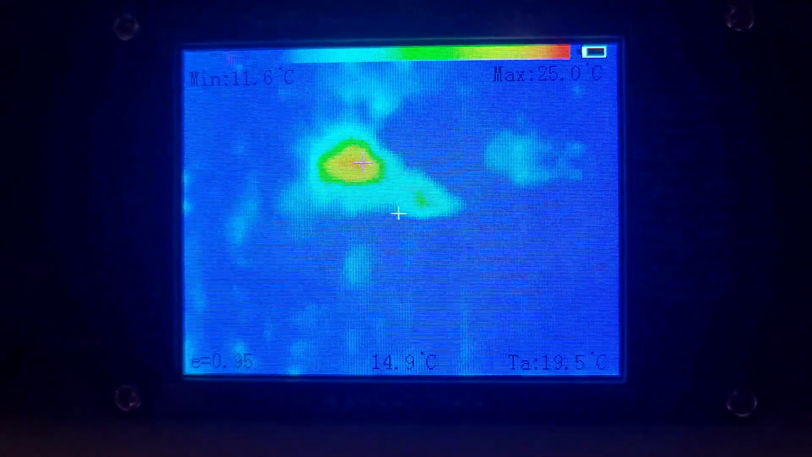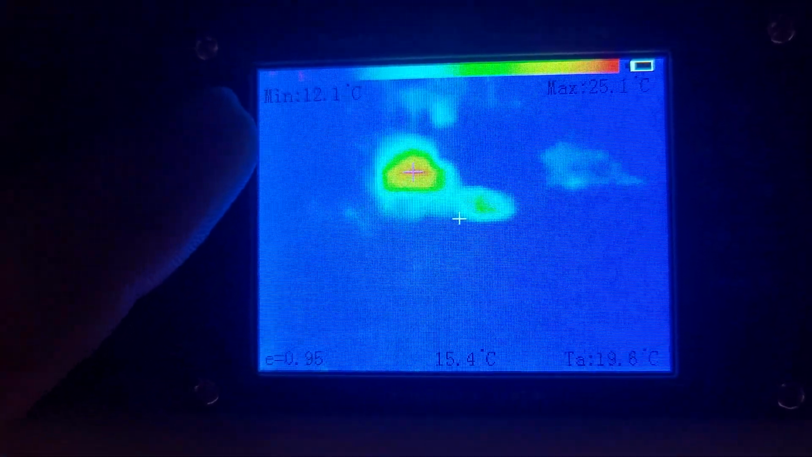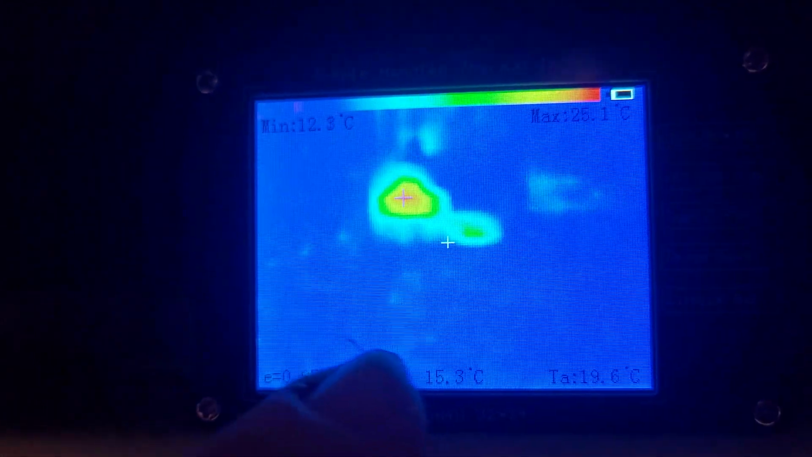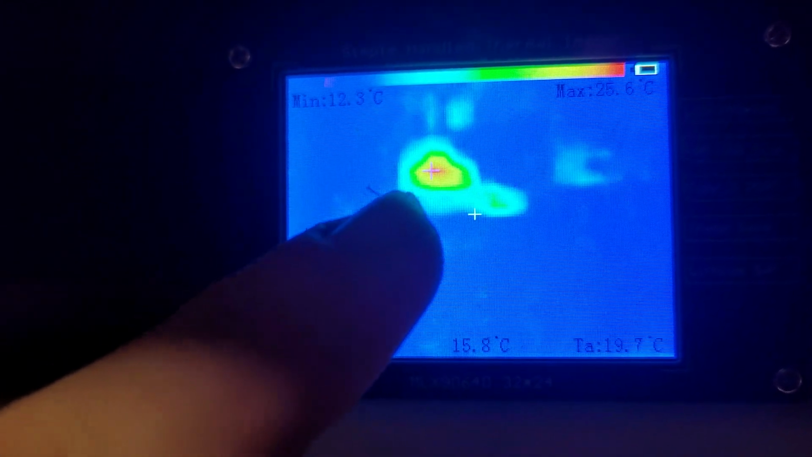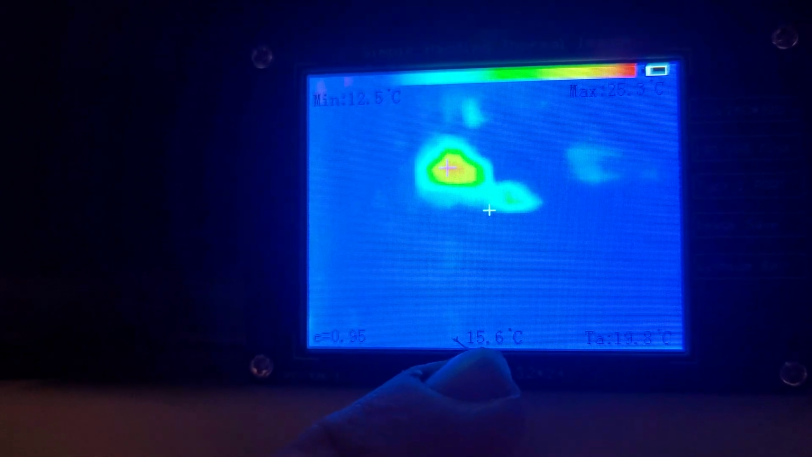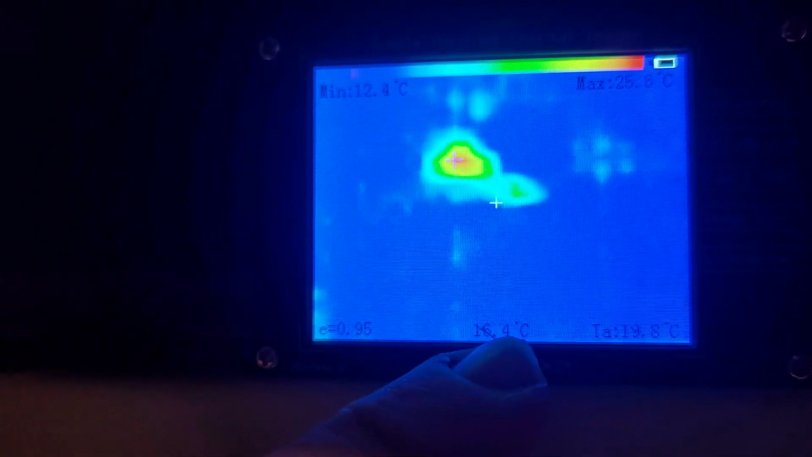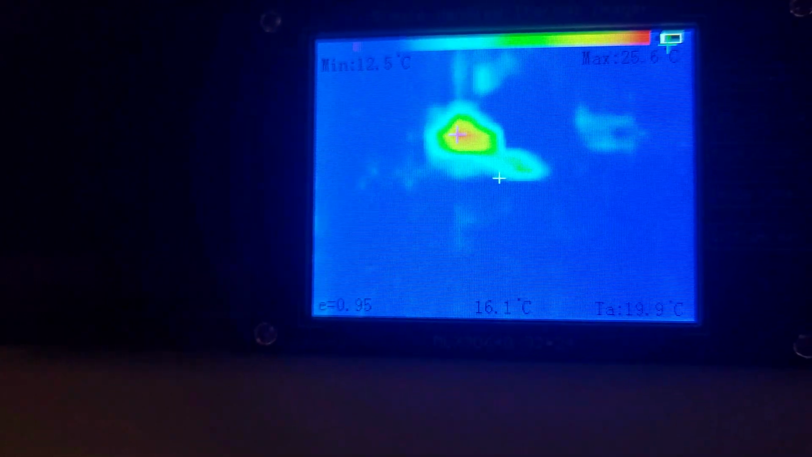So there you go. And you can see that we see a min temperature on screen right now, a max temperature on screen. It automatically places this red crosshair at the warmest location. The white crosshair is the center, and that value is recorded here. So if you put something warm in front of the white crosshair, it will change this bottom value.